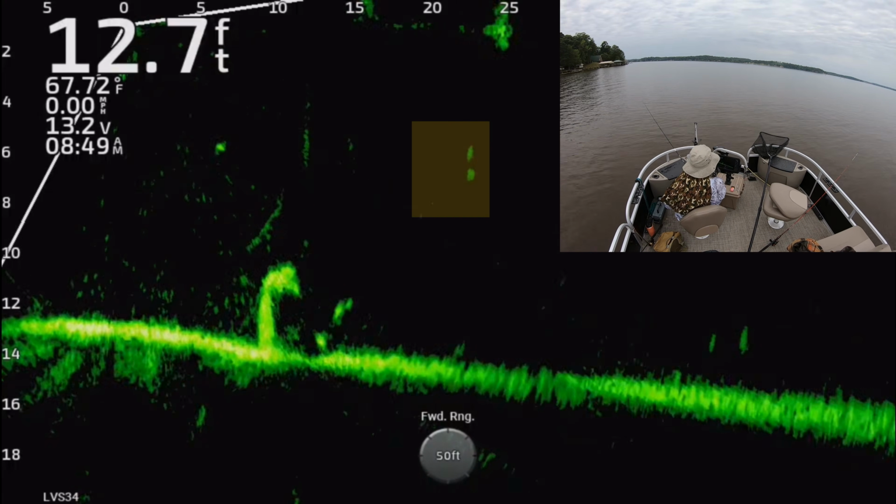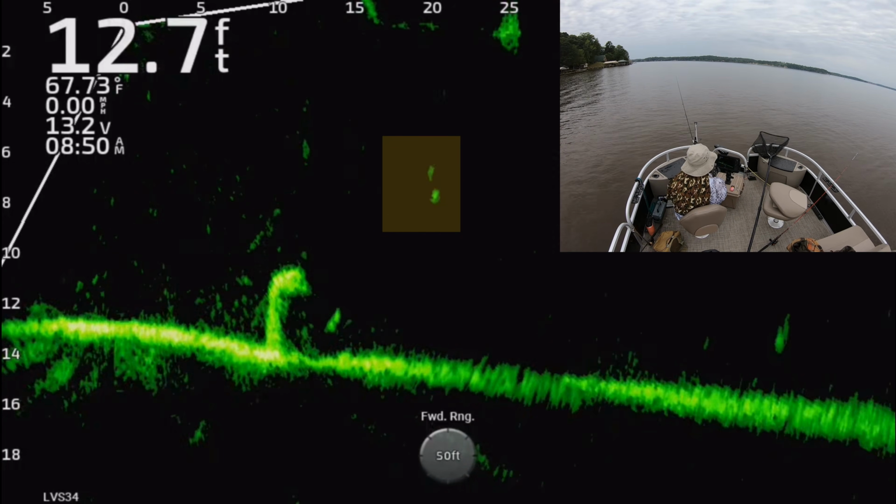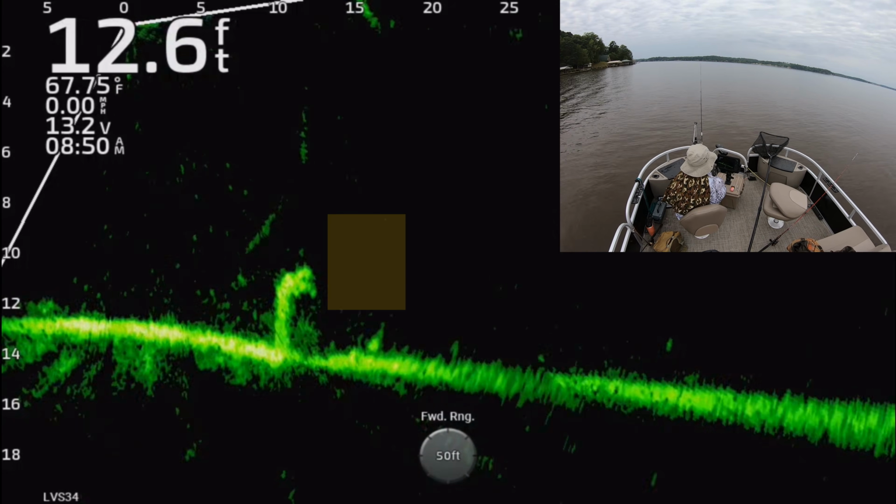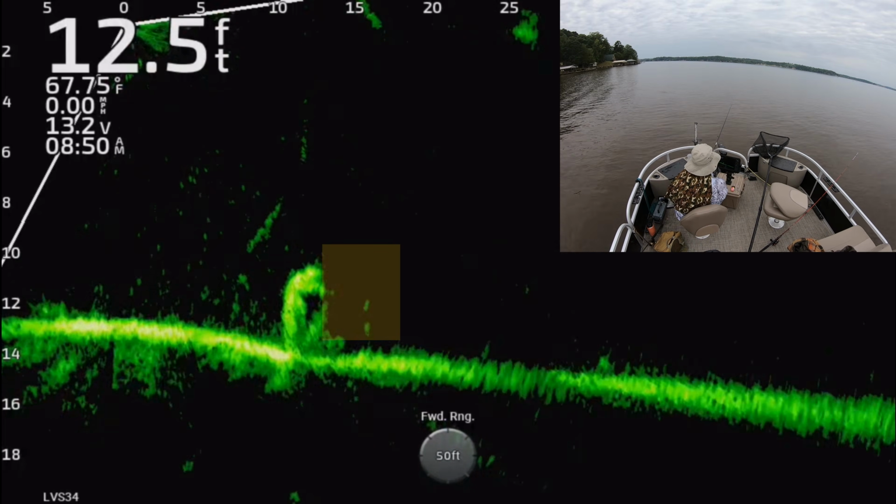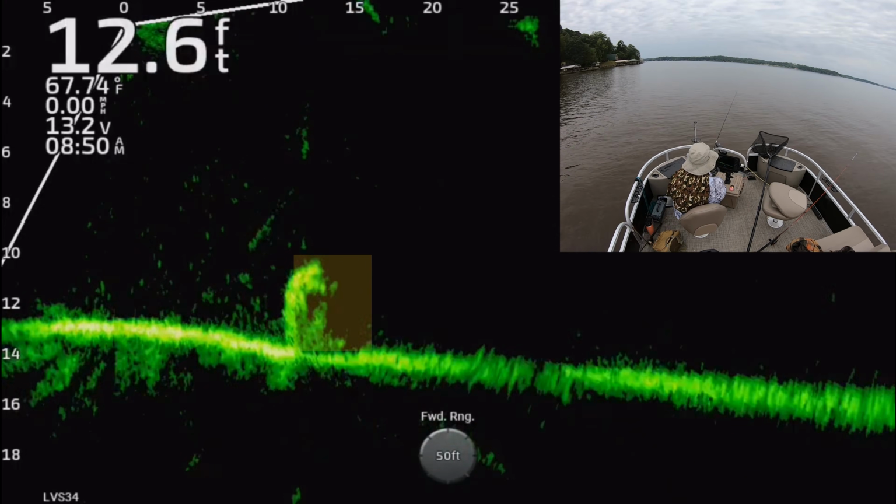But the gadget, I've been working on it for like a year, and that's kind of why I haven't been putting out as many videos. I've been spending more time working on this thing that's hopefully going to let me fish more effectively out in the water. And I'm not an engineer, I'm just a fisherman, and all I wanted was the same.